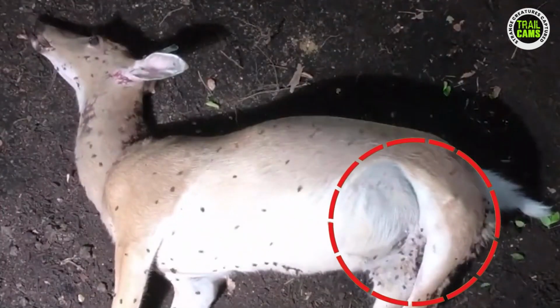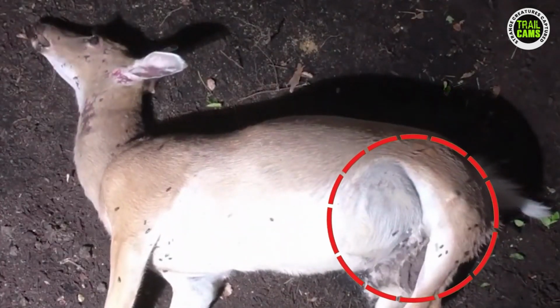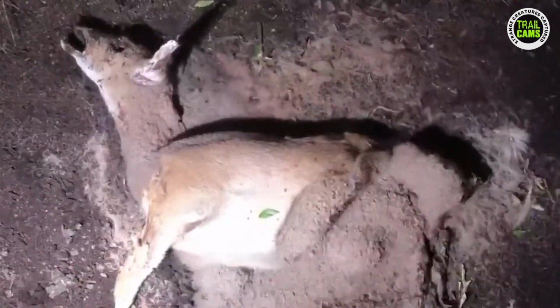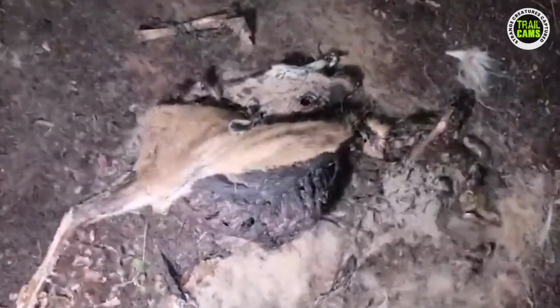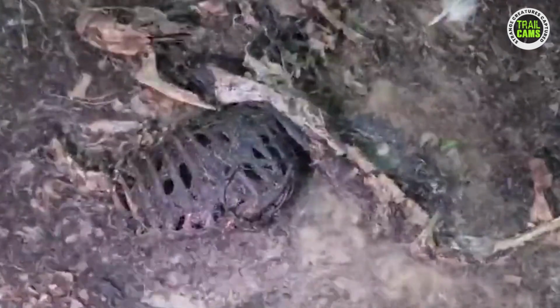Putrefaction sets in, giving rise to an assortment of repugnant odors that taint the air. Slowly and relentlessly, the strands of hair accumulate upon the deceased creature, inching their way from one extremity to the other. Astonishingly, within a mere 5 days, the deer's flesh transformed into a skeletal frame.